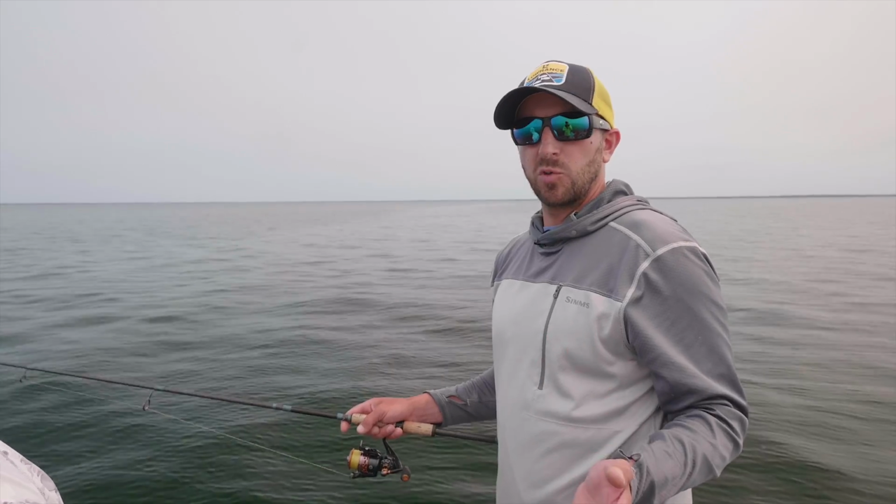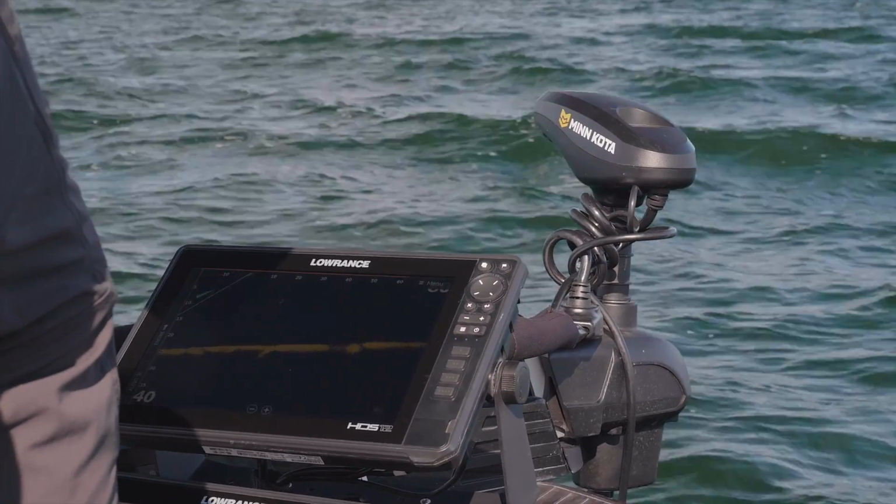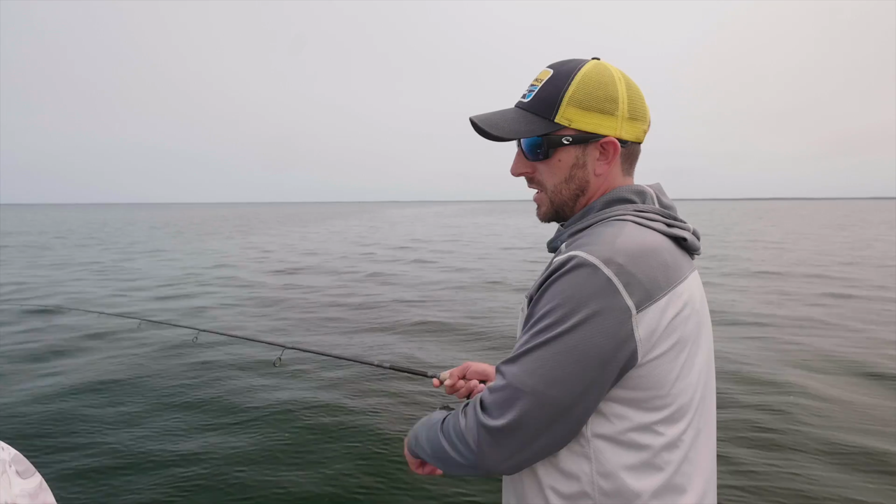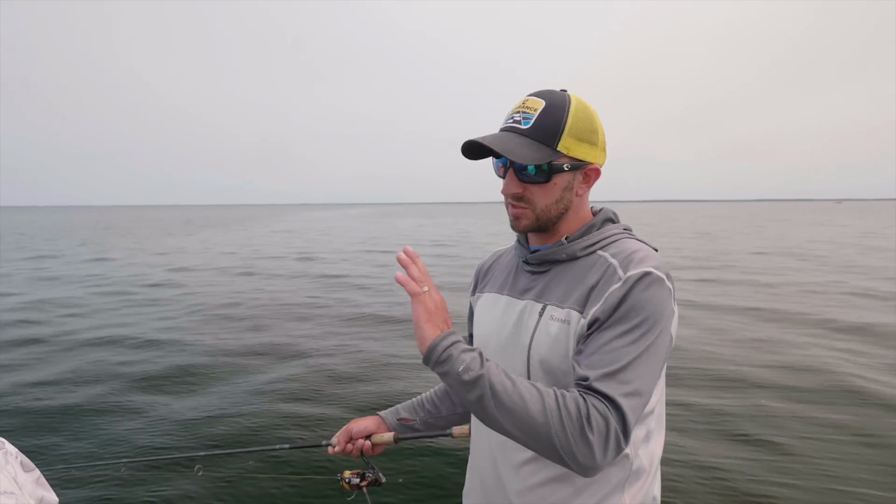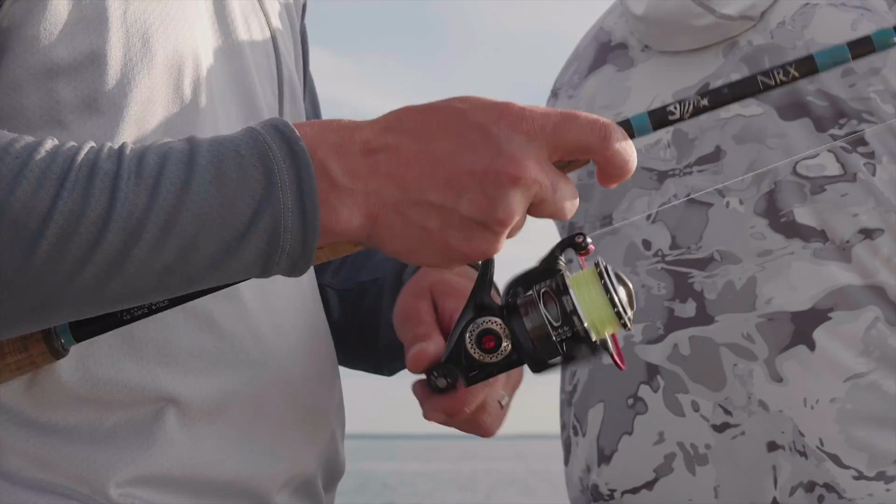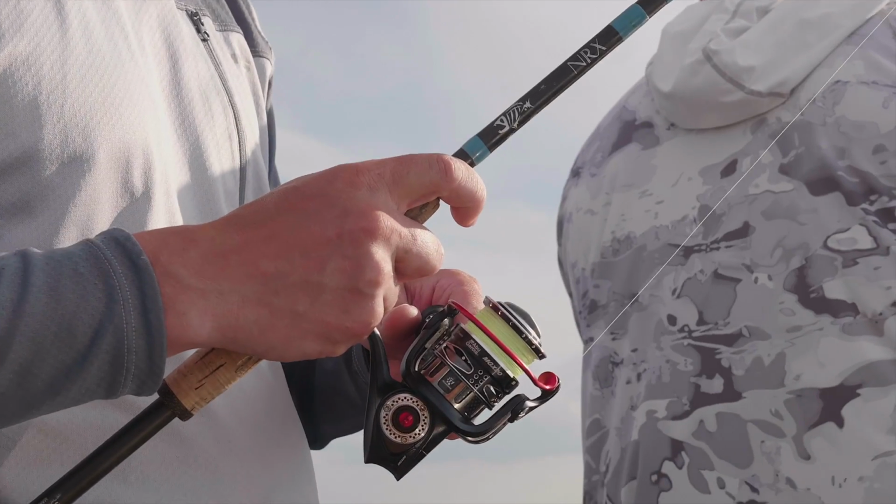Some days the fish like it moving fast, some days they like it moving slow. If I make a few casts at fish I'm looking at and they don't eat it, I'll switch to, say, a 1/4 ounce jig, and maybe they just want it a little bit slower, and go through all those same cadences. So use active target to your advantage and see that fish's reaction in live time.